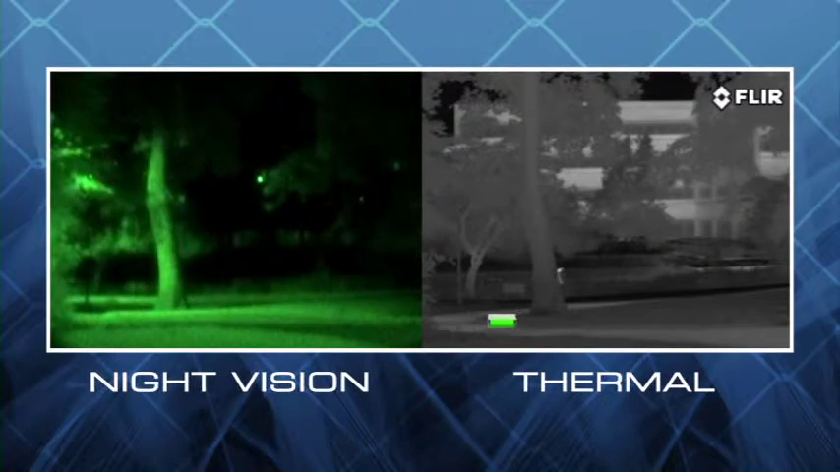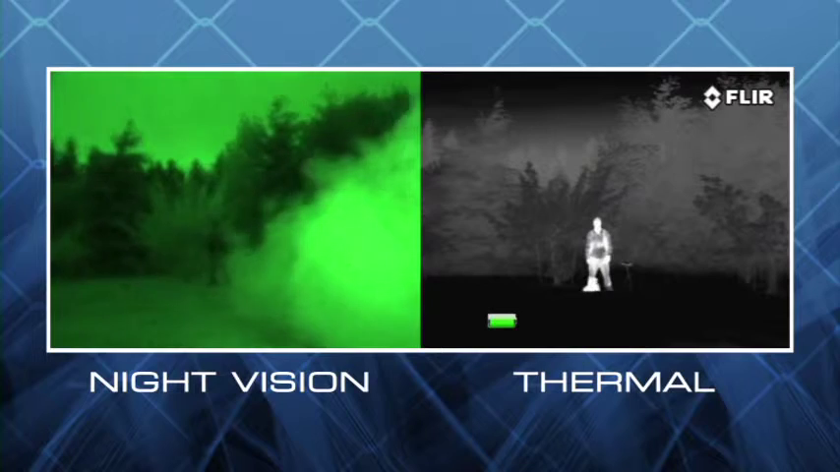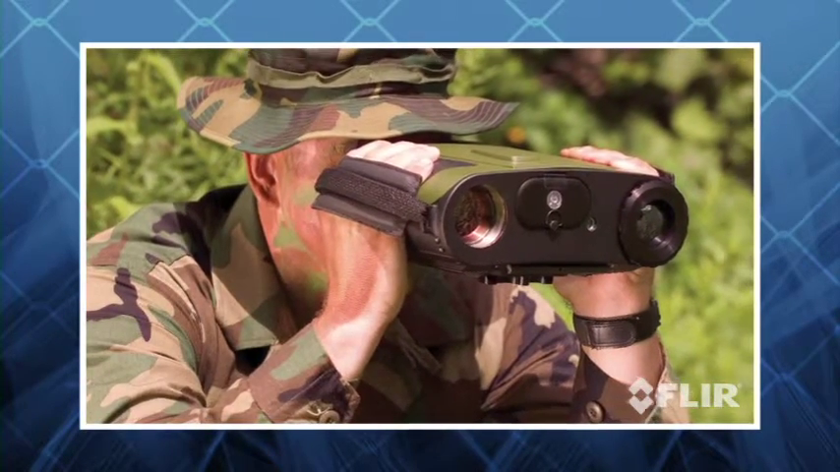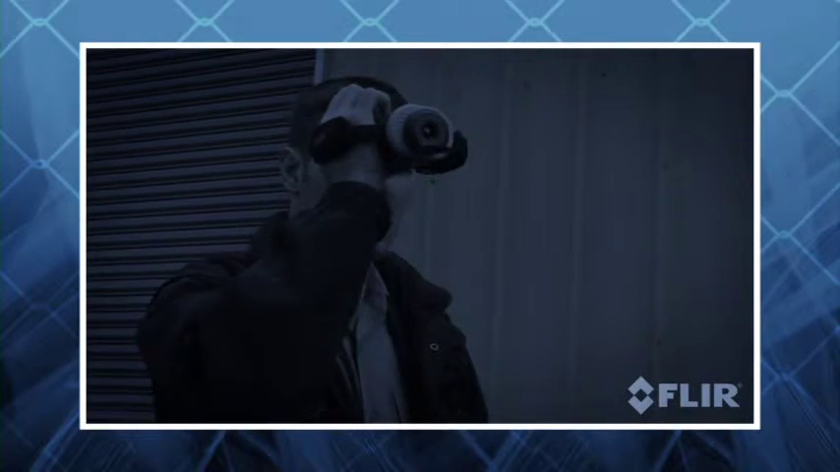Older military-style night vision goggles and scopes make images by magnifying the same visible light people see with their eyes, making them vulnerable to complete darkness, camouflage, and atmospheric conditions. But thermal cameras see through darkness, camouflage, and atmospheric conditions clearly. Time and again, thermal security cameras from FLIR have shown to be the most reliable imaging solution to detect intruders. That's why airborne law enforcement units and special operations forces around the world choose FLIR when they need to see at night. The Guardsman has all of the features security professionals need for safe, efficient nighttime operations.